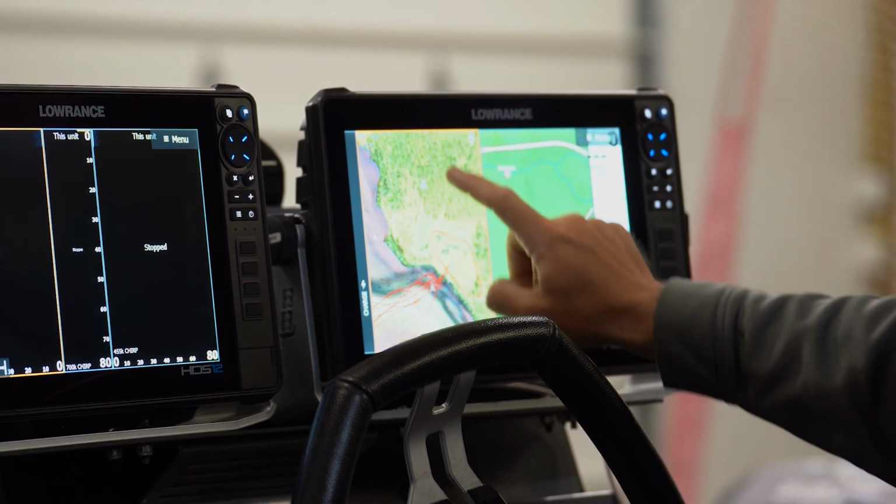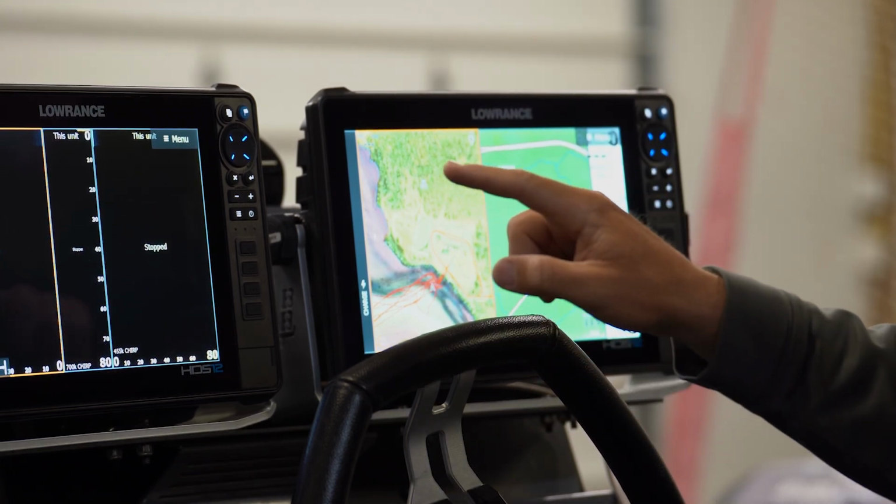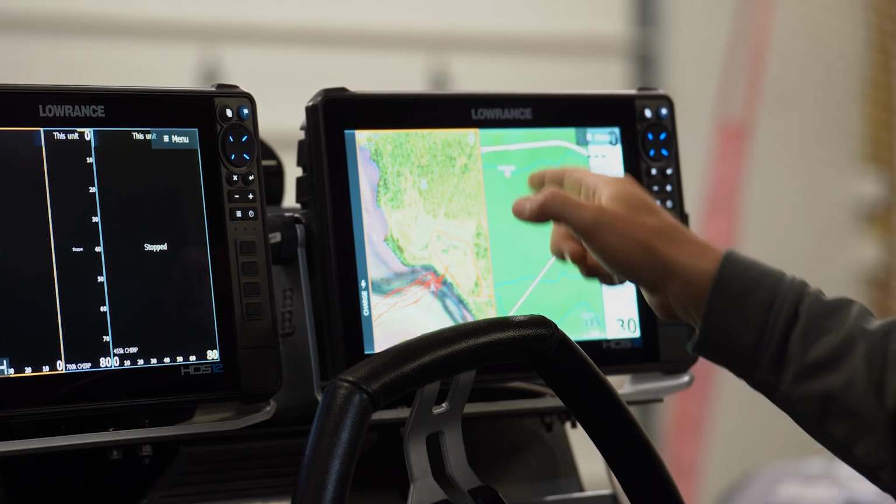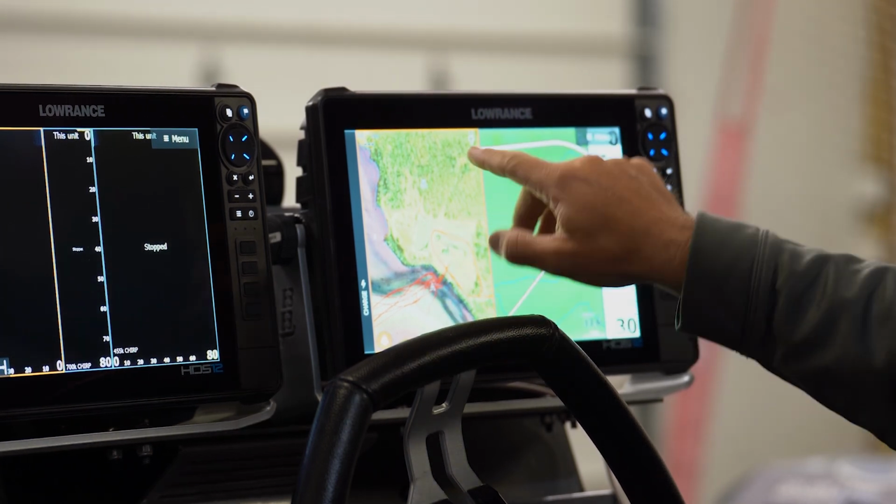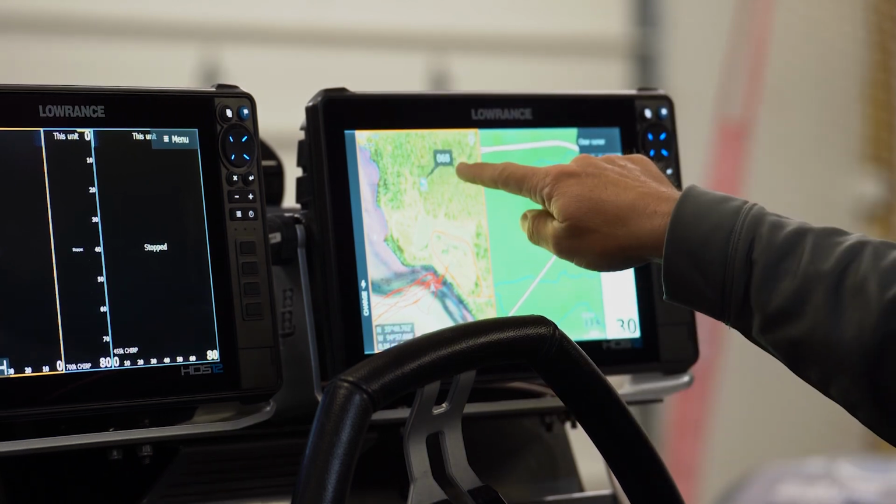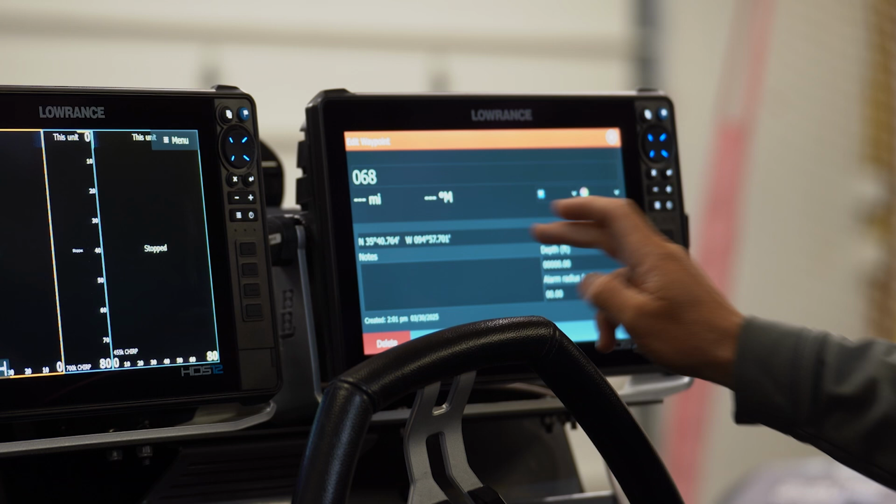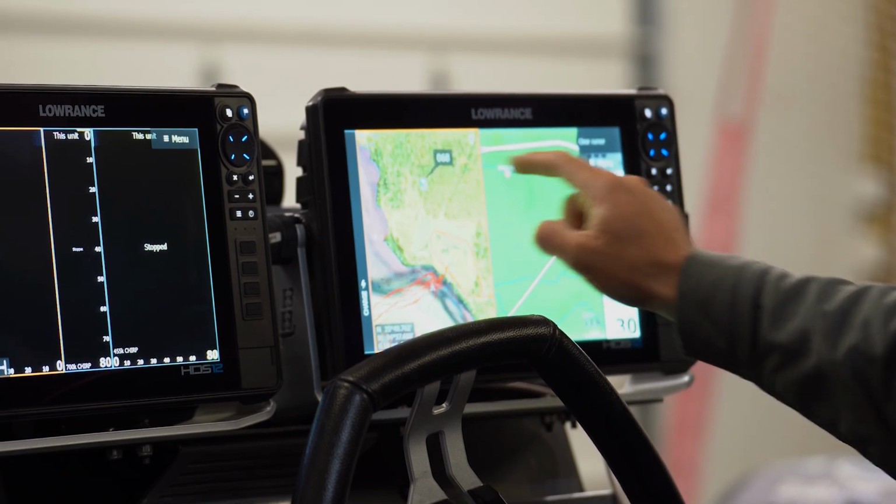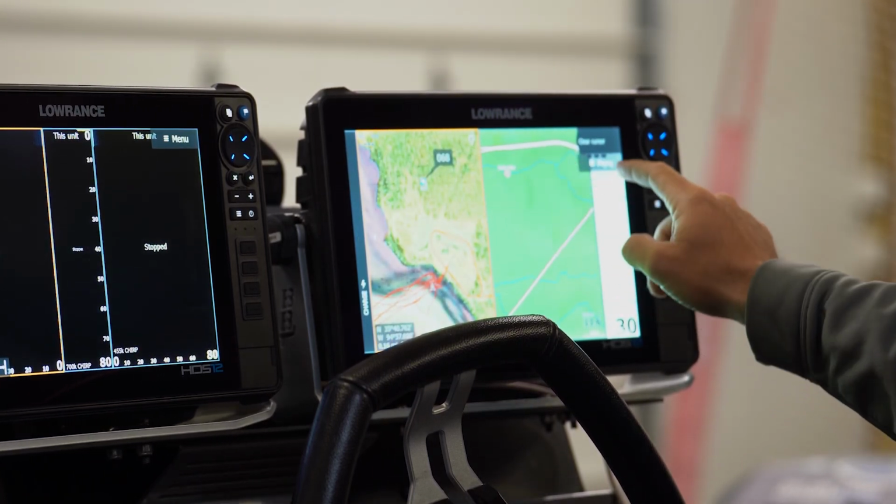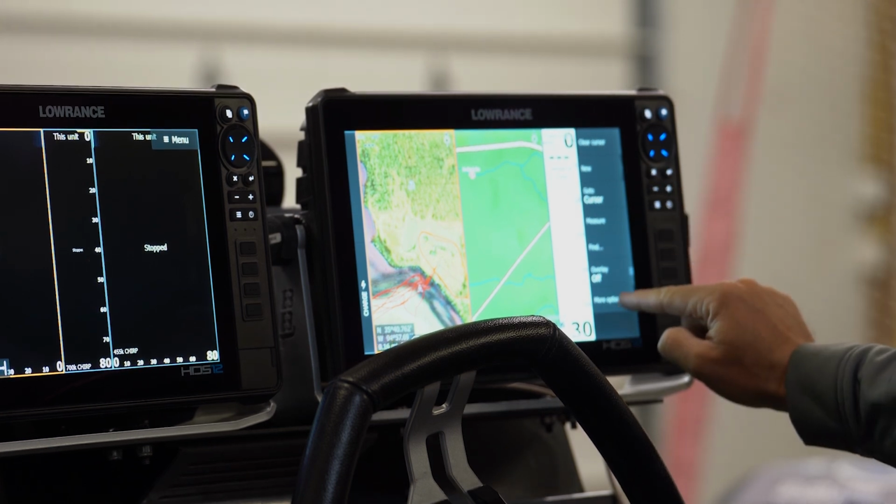So what you do is once you've got this waypoint marked, let's just say you want to move it over 10 feet, or you just want to move it to some other section because you don't need it anymore. You can come click on it like that, highlight it to where your number is highlighted. Actually, you want to highlight it and then don't click on the number. Come over here and hit menu, and you'll see right here more options.